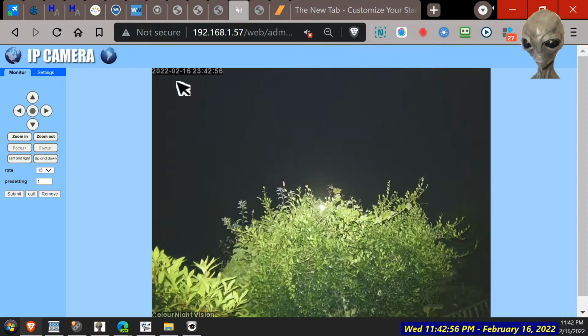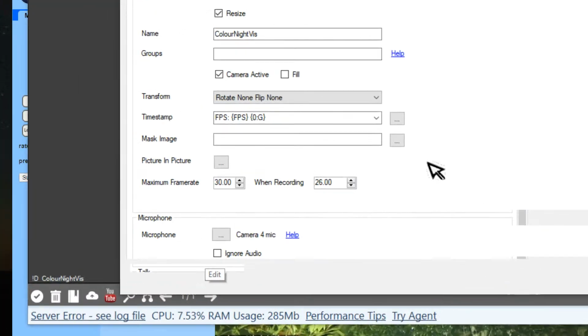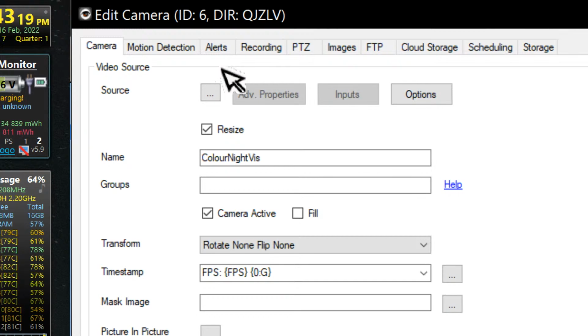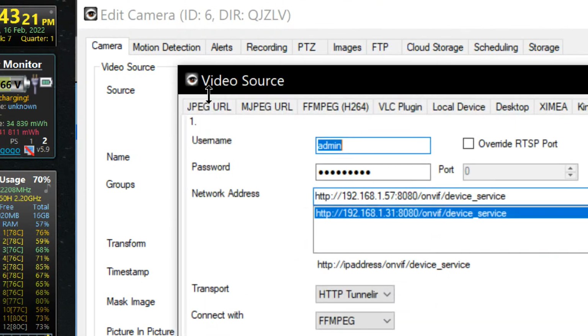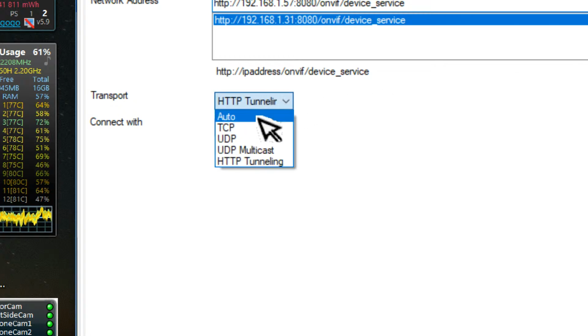Let's see. Going back to why it's not working here. I had it working. And that's a good picture too. So let's change it back here. It should be TCP.